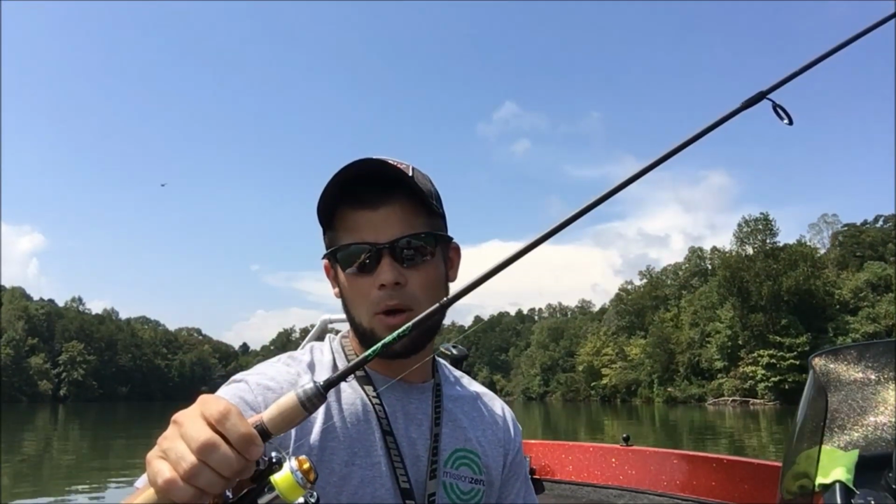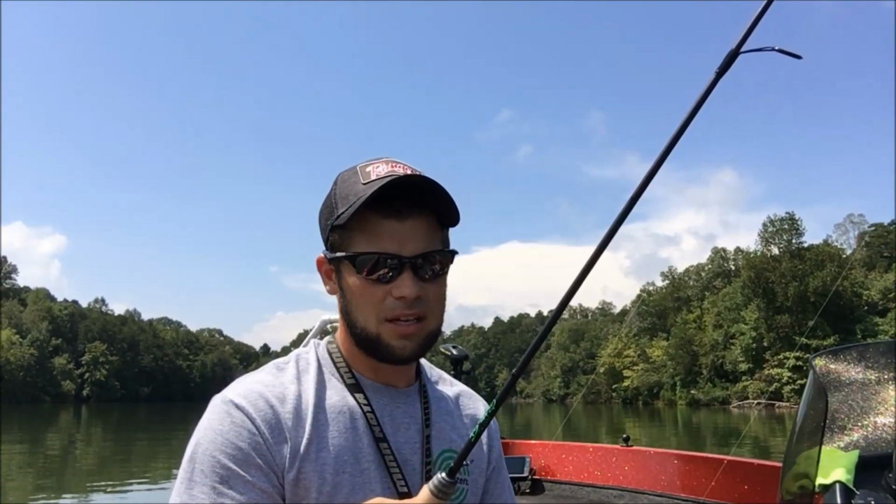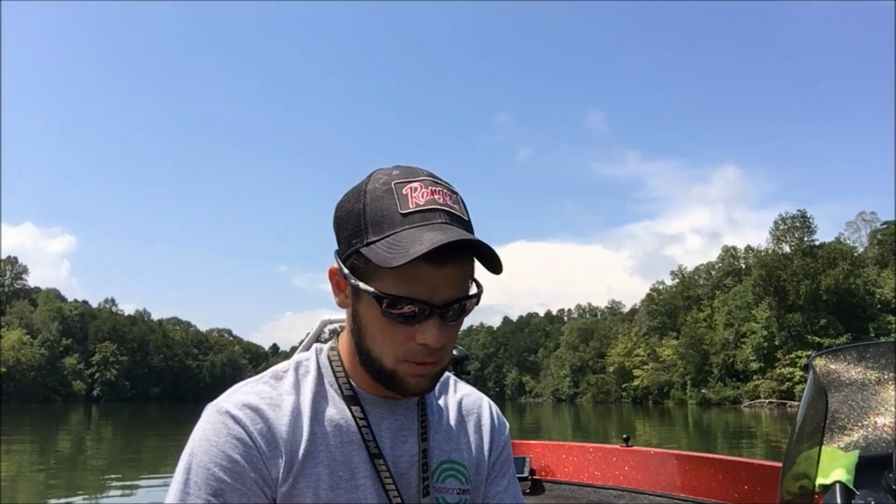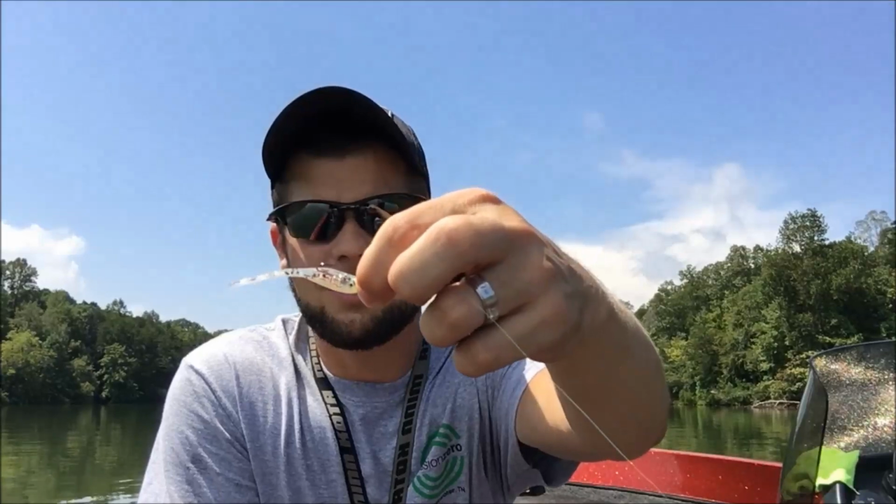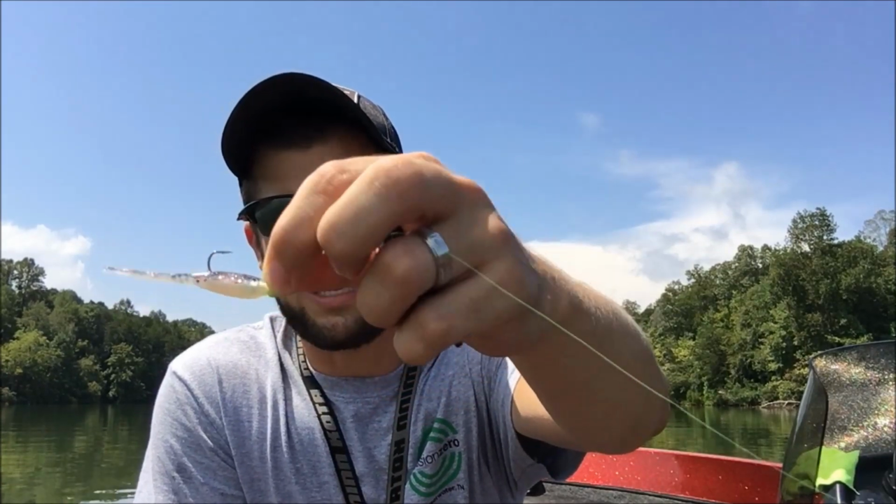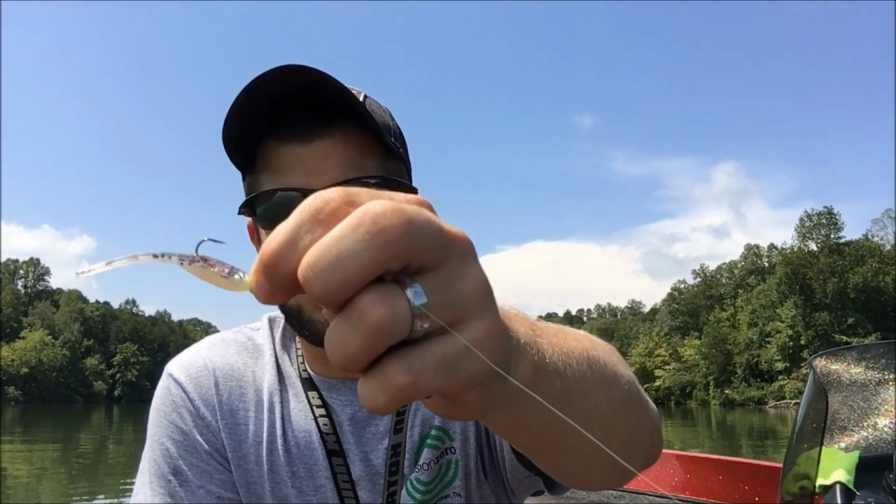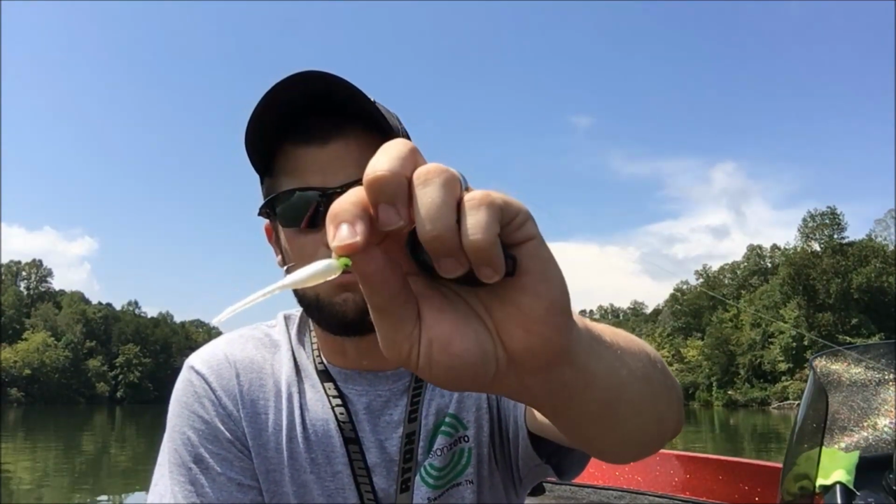All right, the rod we're using today, we got the Bonehead tackle 5'8" rod. The more I use this rod, the more I like it. It's got a great action to it, great backbone, and it really has a smooth cast as well. So I like it. A lot of sensitivity. I can feel with it. It's a really nice rod. And then we're actually going to use the Bonehead Slim Stick in the Confetti color. It's got a little red flake in it, a little black speckle, and it's kind of like an opaque, milky color. So that's called Confetti by Bonehead.